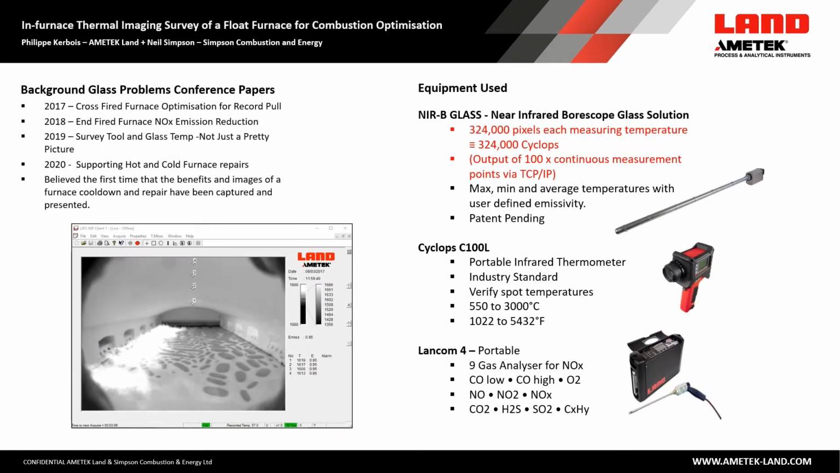This is the 5th consecutive paper at Glass Problems. This year, we will present the in-furnace thermal survey with the NIR-B technology, which is the first time the results and benefits will be introduced for a large float furnace and probably for the regenerators.